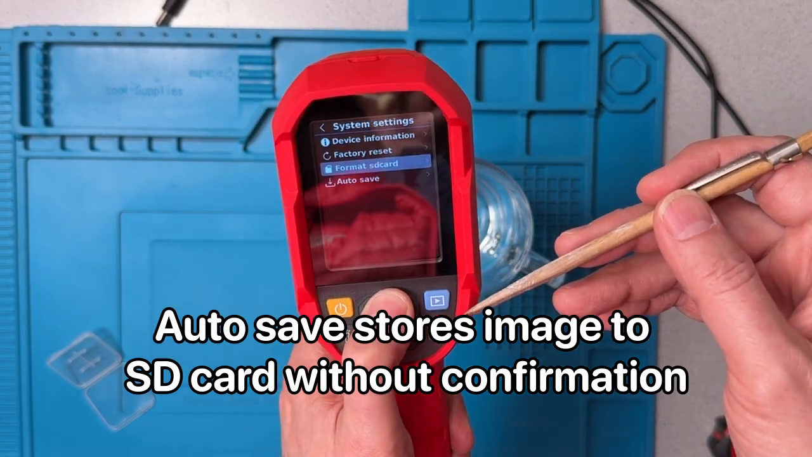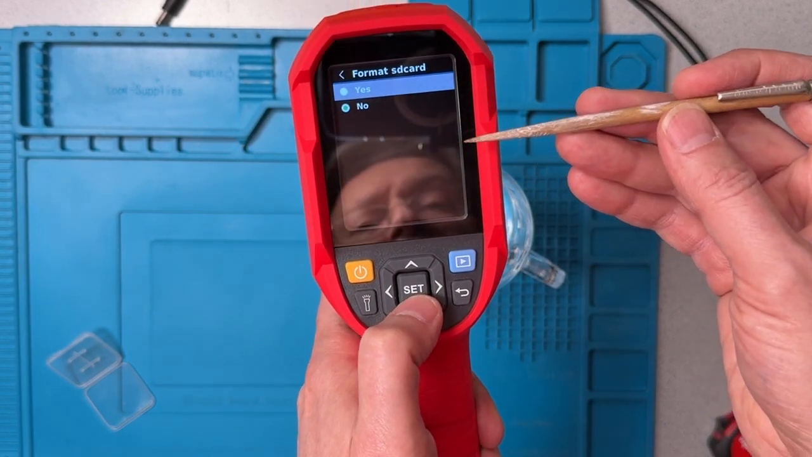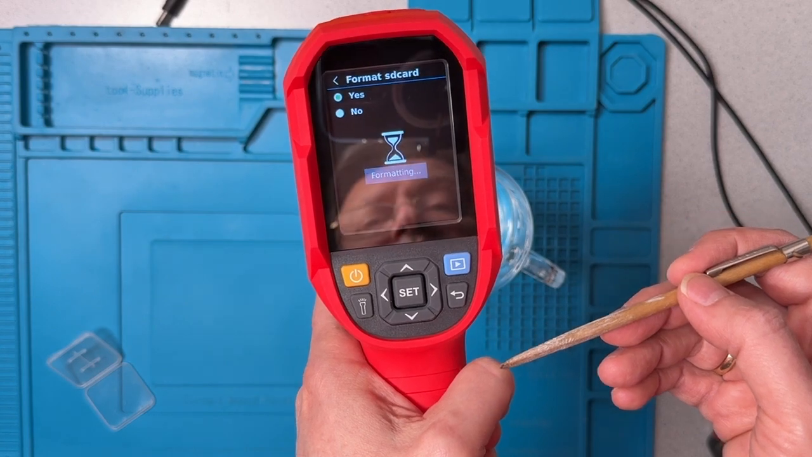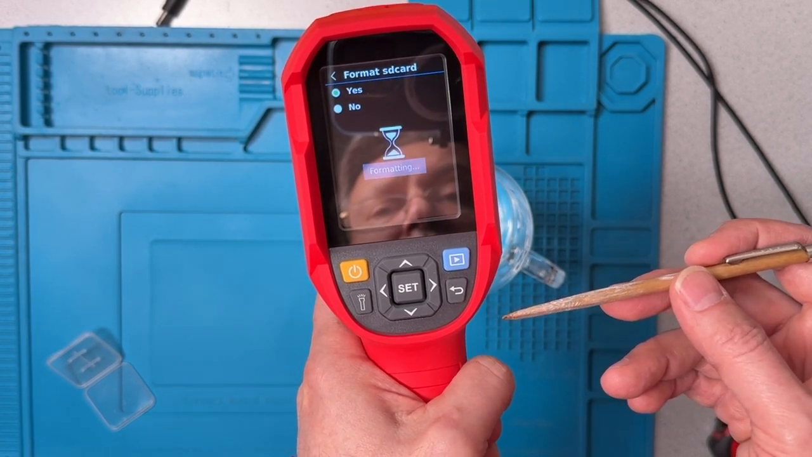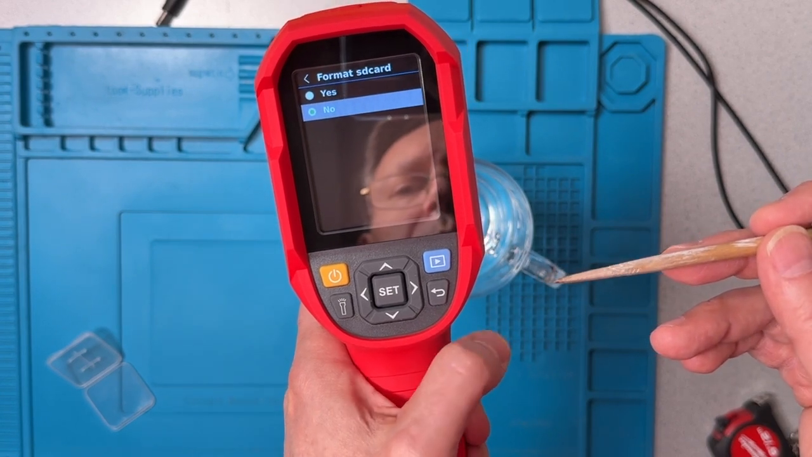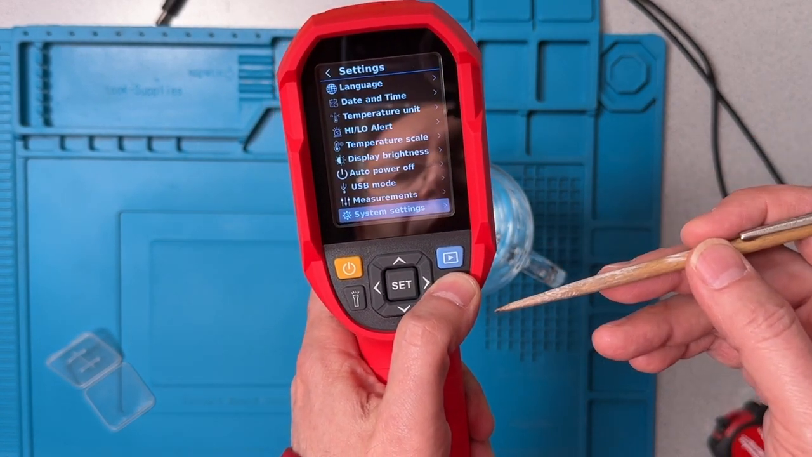So I'm just going to format the SD card just because we've just newly inserted that. So it goes into the formatting operation, and I hope that doesn't take too long. Okay, so that's done. And so then if we exit here,